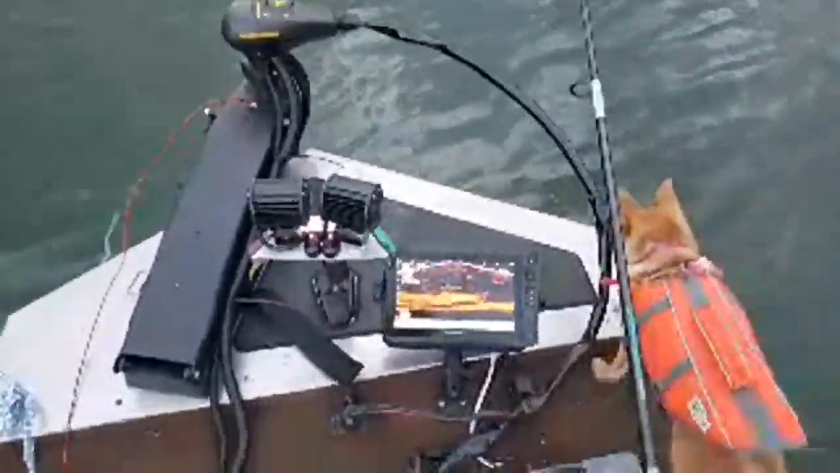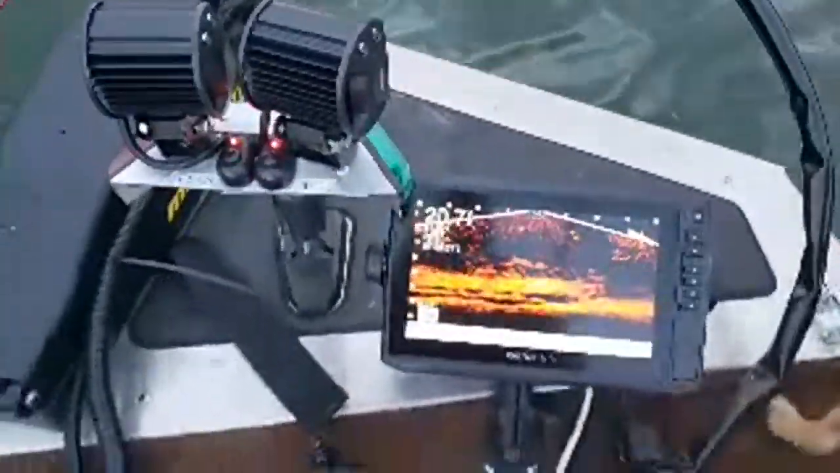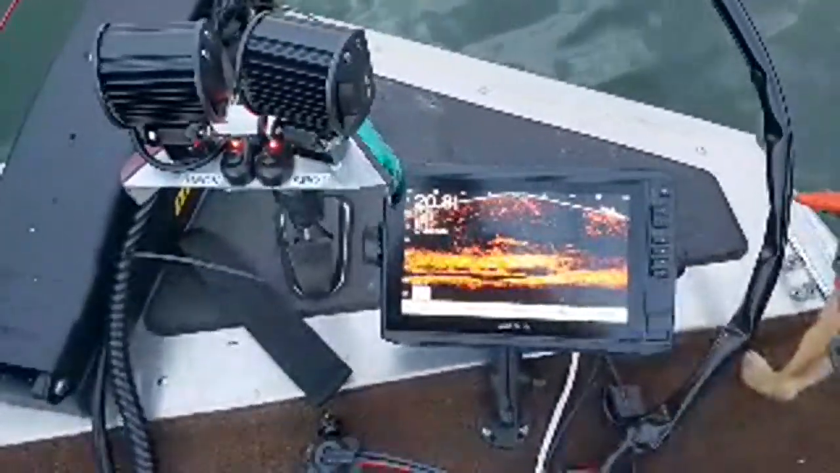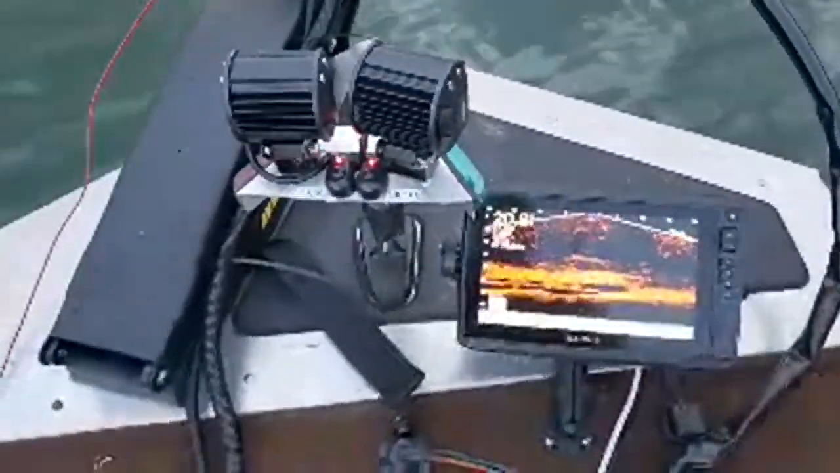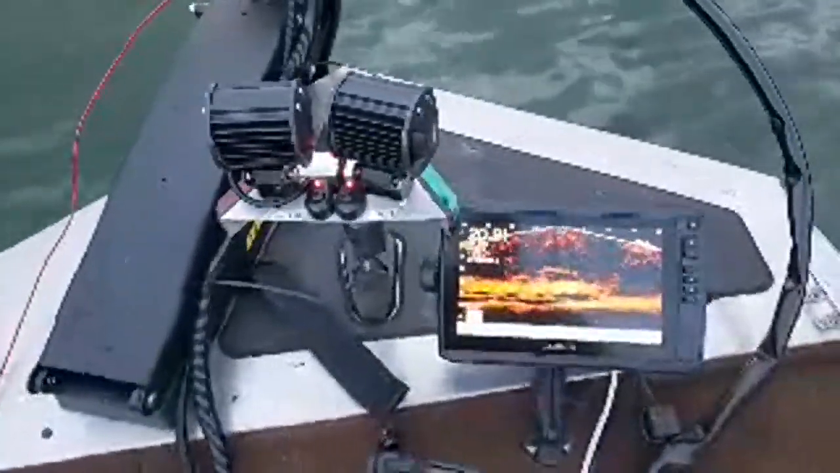Now, a lot of times, let's see here. We already got fish coming in. We already got fish coming in right there at it, you know. A minnow isn't going to stand a chance, but I want to make sure I find that dot on here so I can show you all.